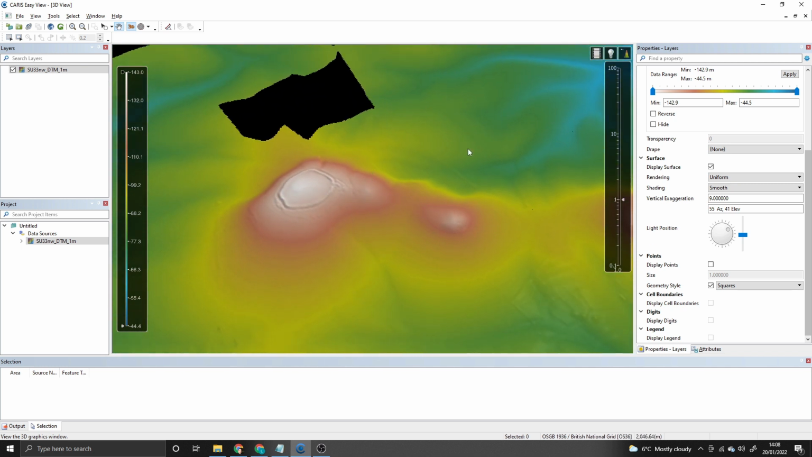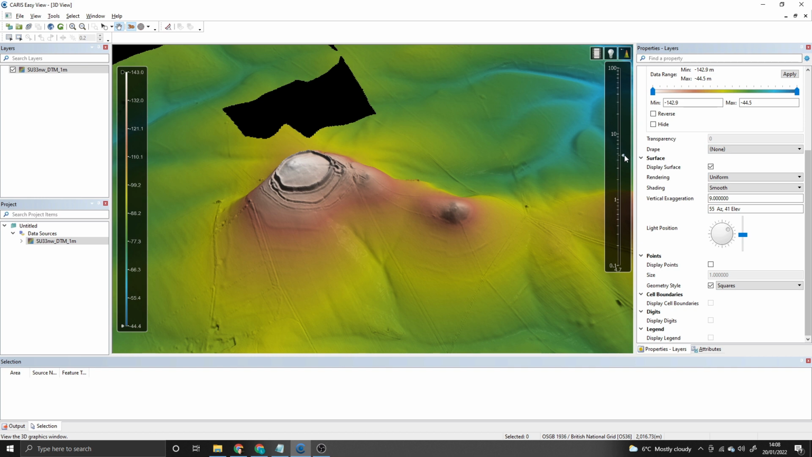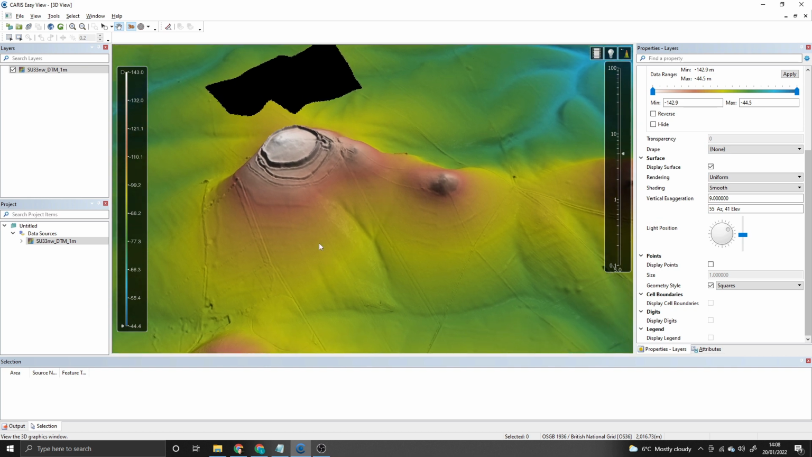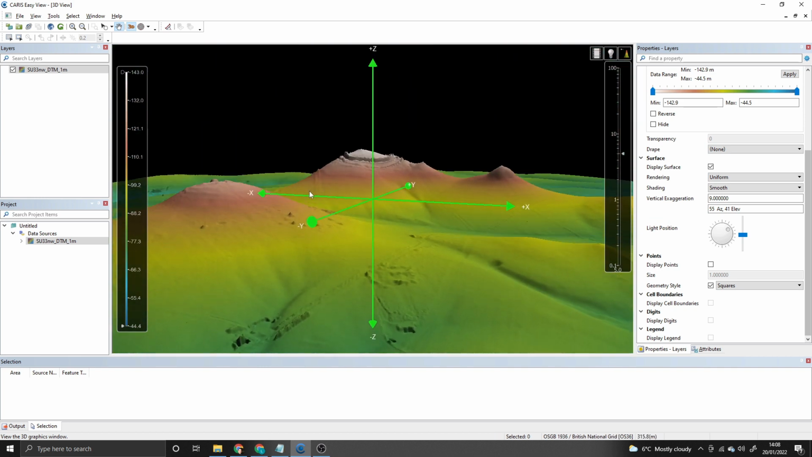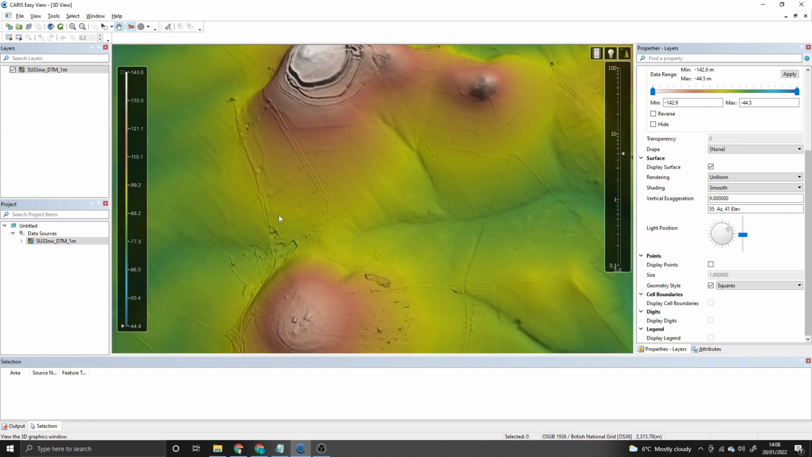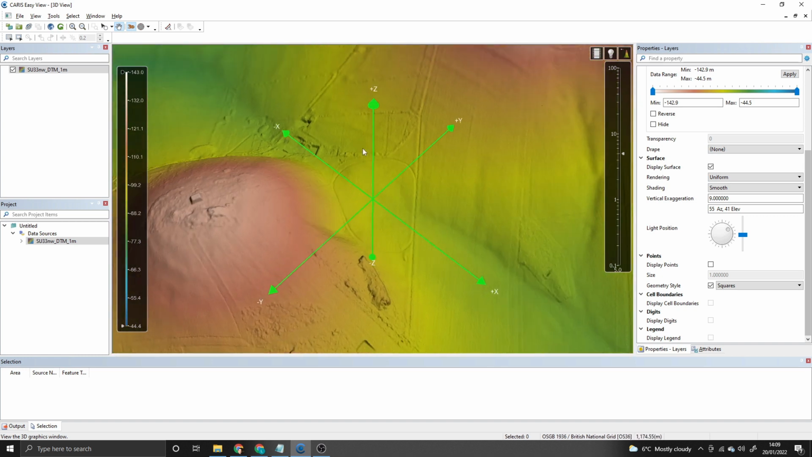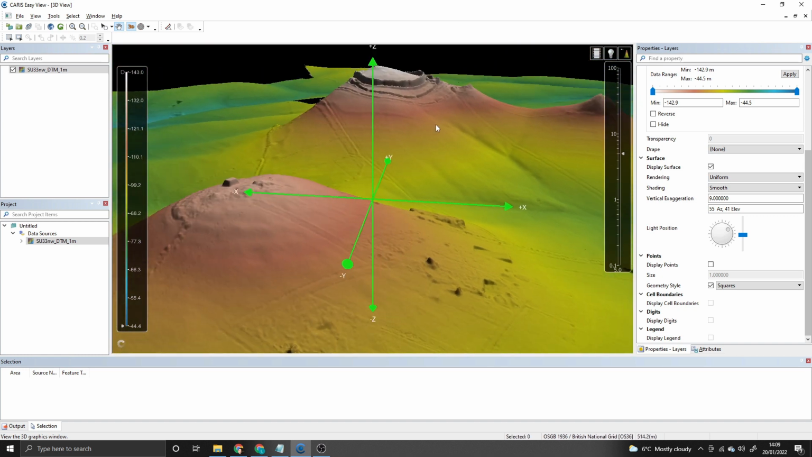So here we are, and if I just start exaggerating the features, obviously it is a hill fort, but that's probably not too far off actually. You can start seeing these features. You can literally get in close to them, have a proper look at them. How do they look from down low?